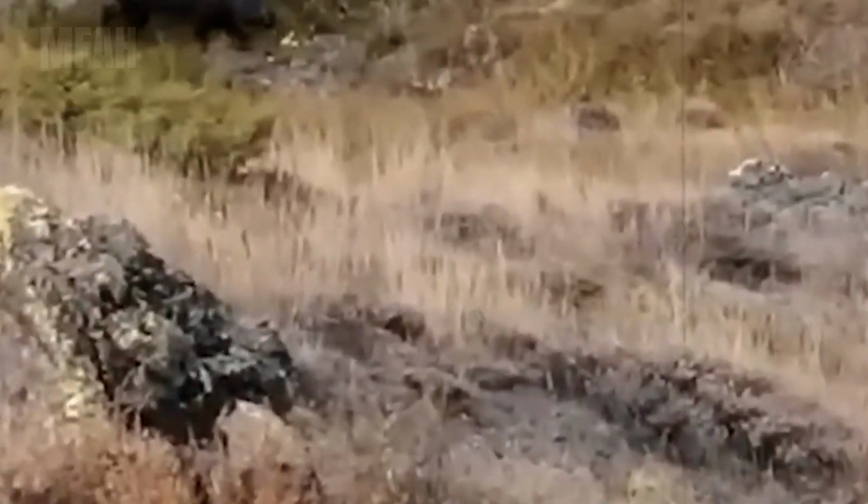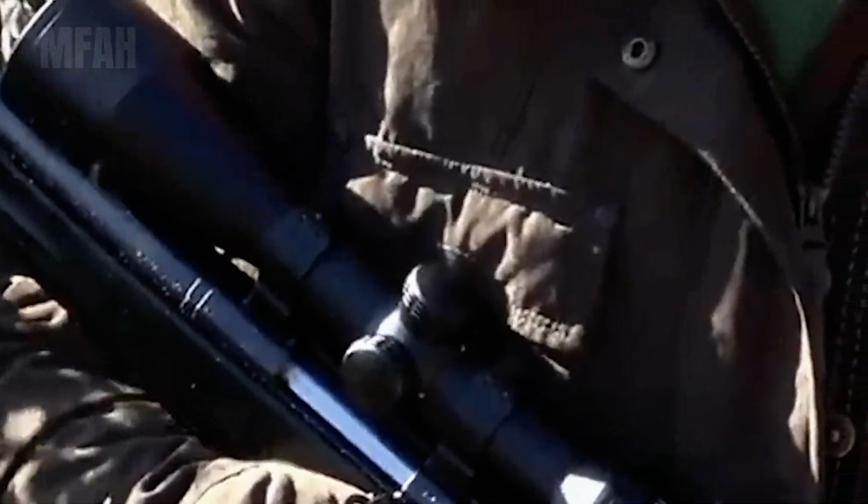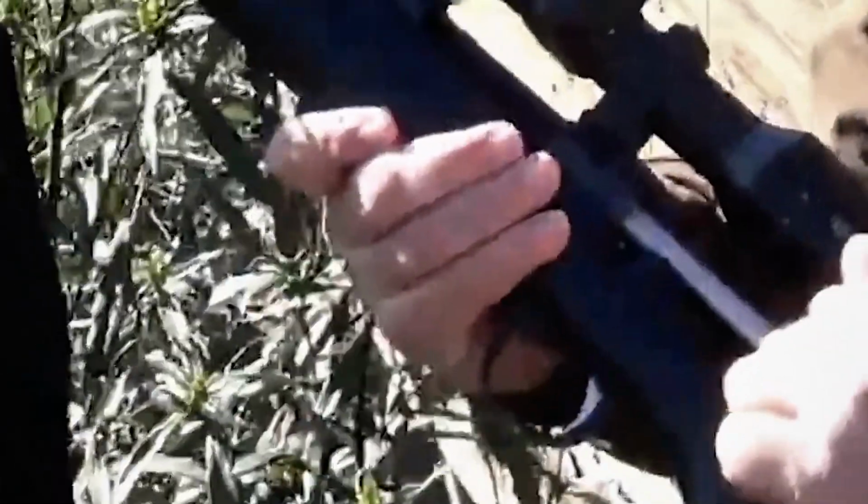And for us, the people of this land, standing by was never an option. This is a mission to reclaim what's rightfully ours. The sun hadn't fully risen over the old forest, but we were already locked and loaded. Weapons, GPS, dried food, light, efficient, and fueled by purpose.